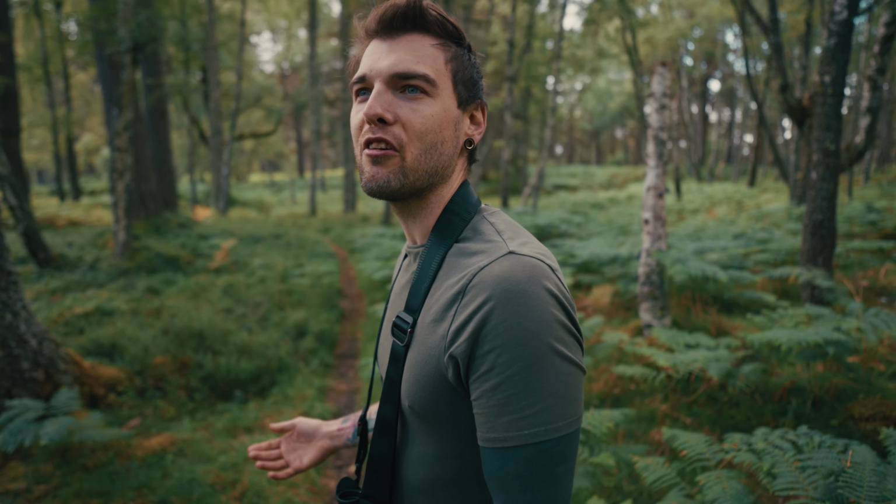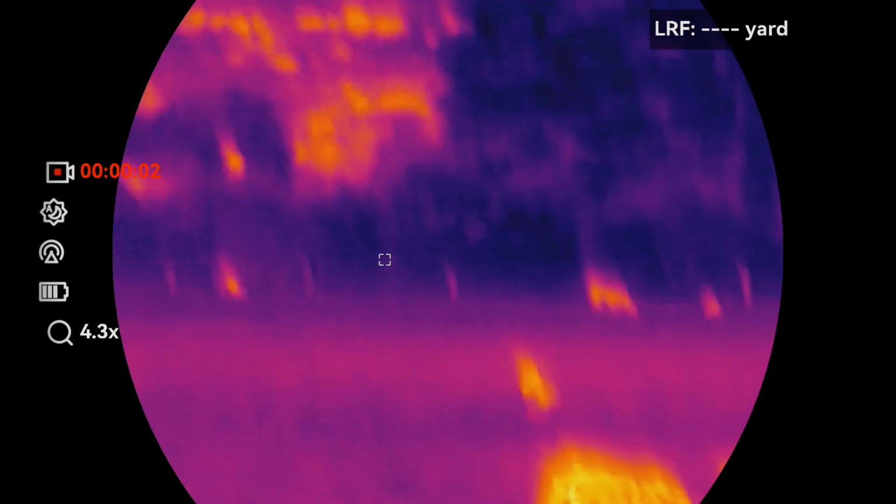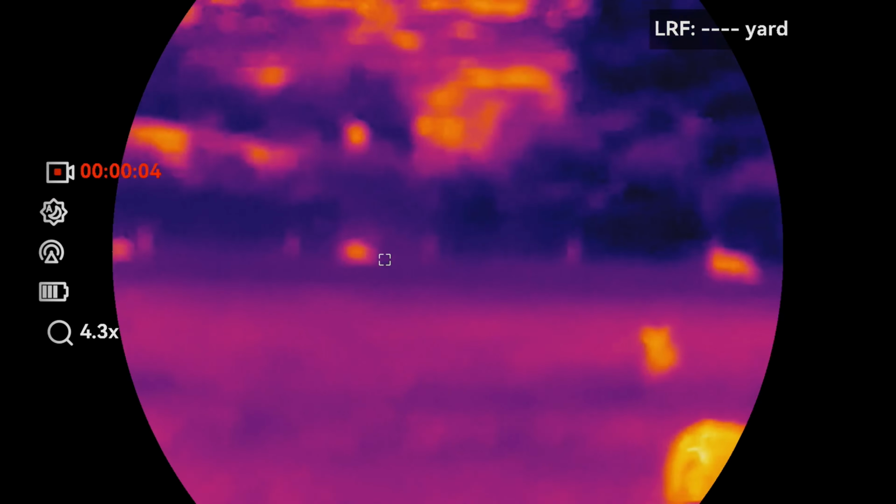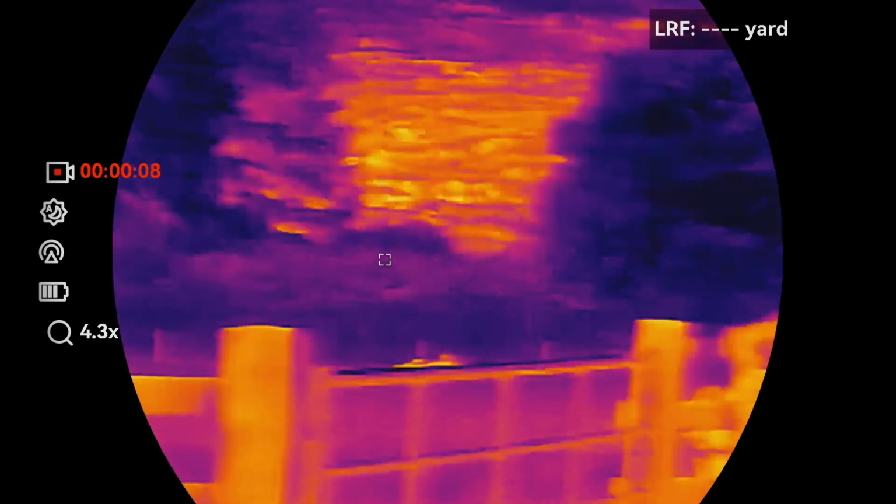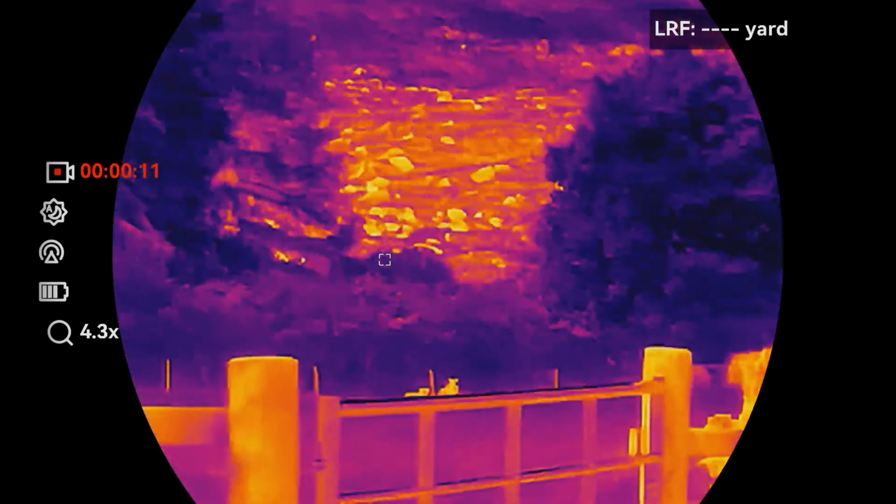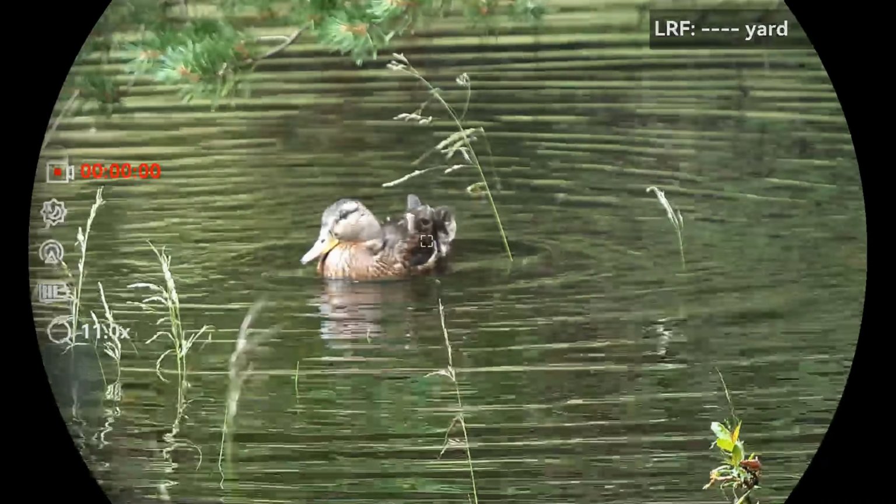I know that's like a crazy thing to say, because the shots that I miss usually inspire me to get back out again and try again. So I'm going to get some, and I'm just going to spend most of my time lately just exploring the forest.